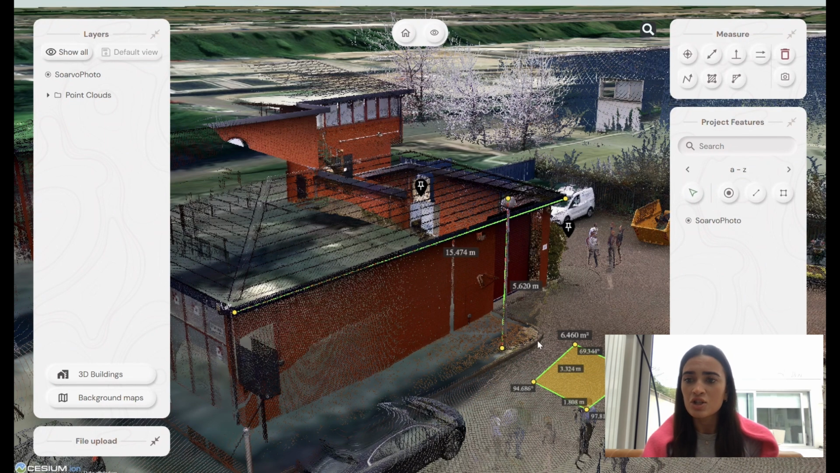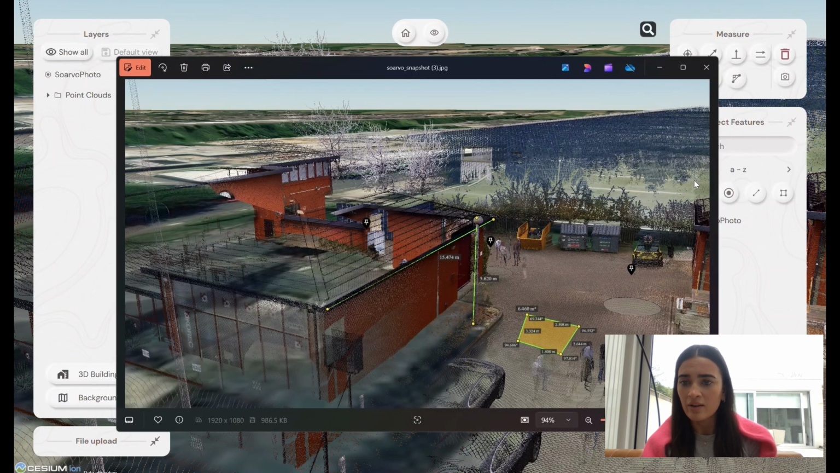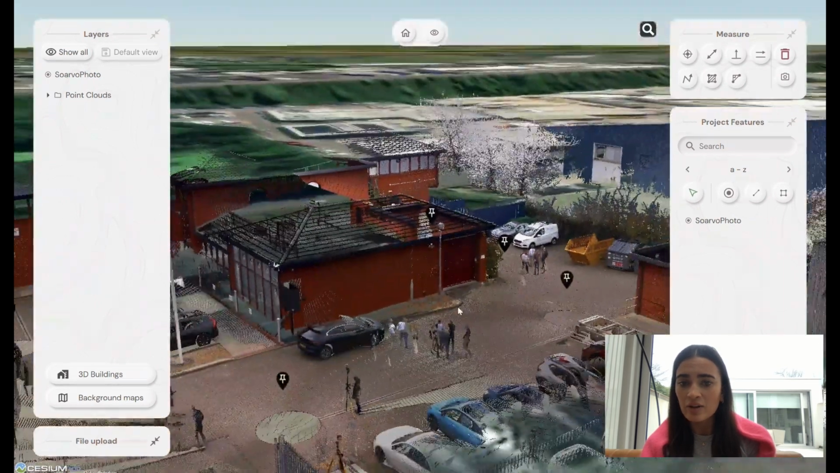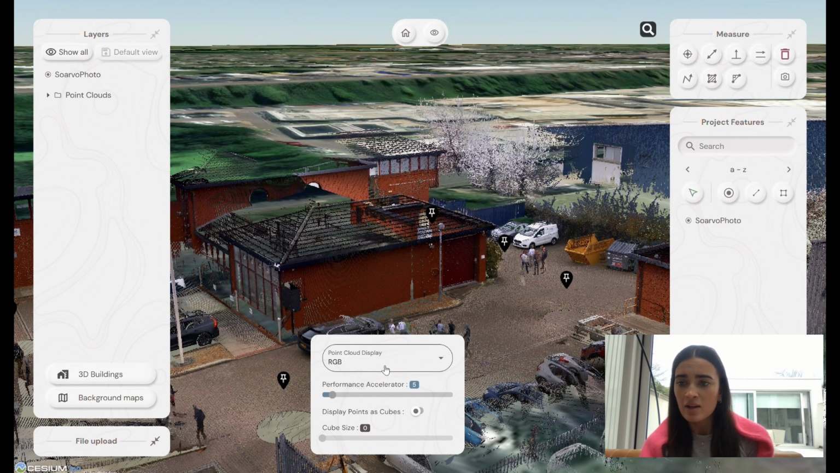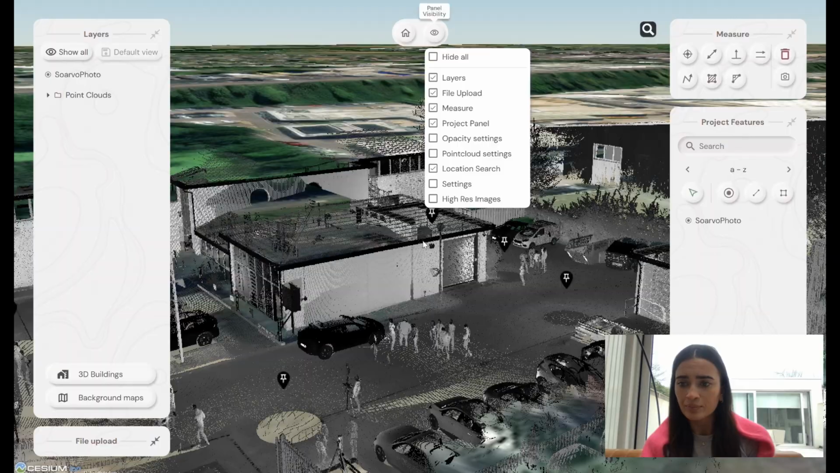And if you'd like to share these measurements, we have our snapshot feature. You just click on that and it will save it into a JPEG for you. And what you're seeing is everything with the measures included. So then you can attach this JPEG to an email or include it in a report.